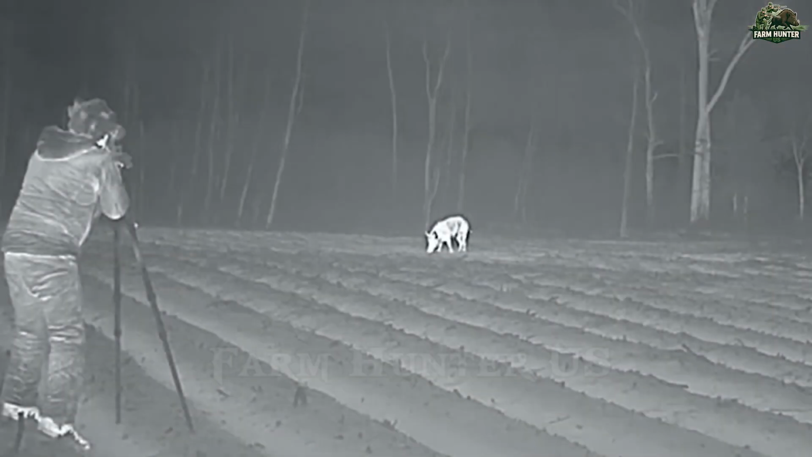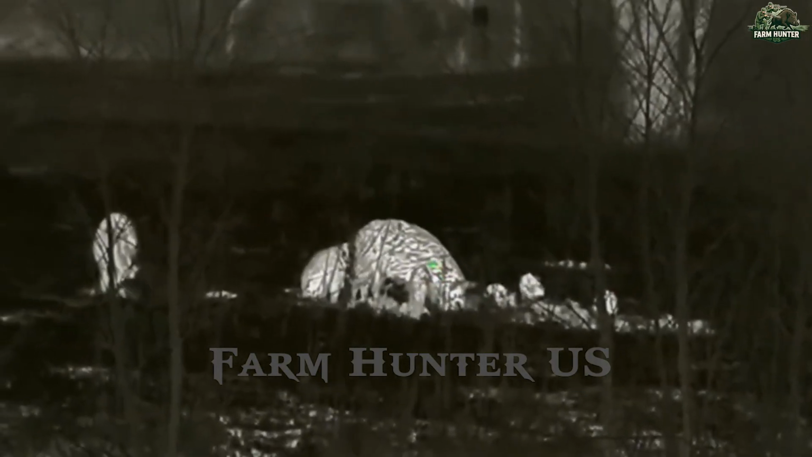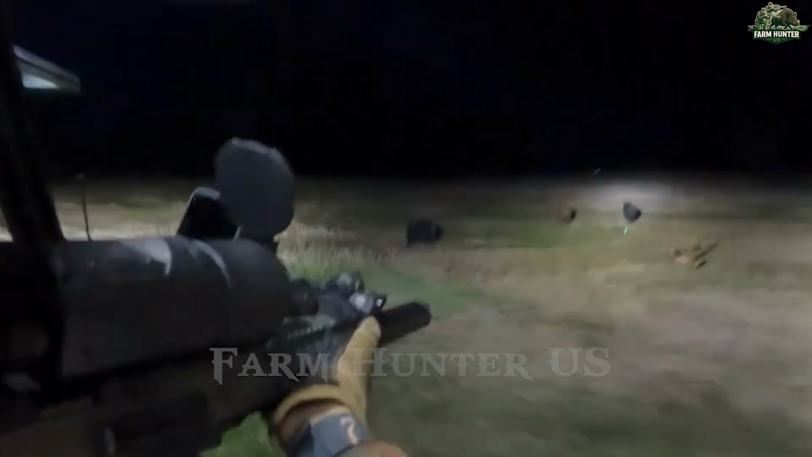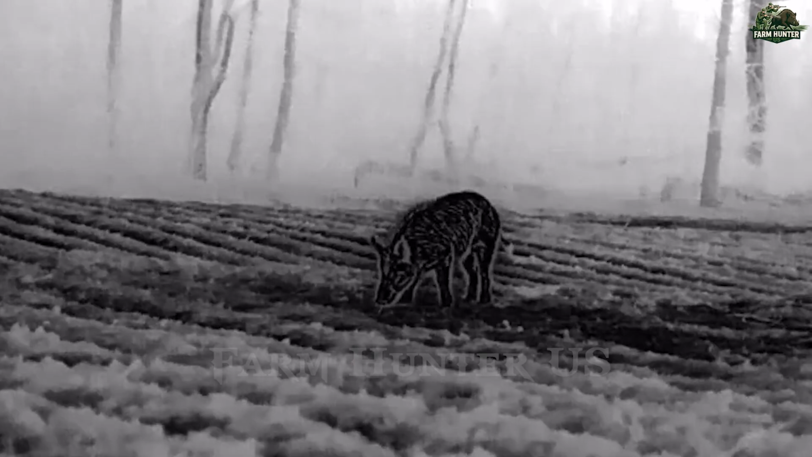As the first rays of sunlight begin to break over the horizon, I load the harvested pigs onto my trailer, feeling the weight of another night's work. My body is exhausted, but my resolve remains unshaken. The process of hunting wild pigs at night is grueling, demanding both physical endurance and mental sharpness.